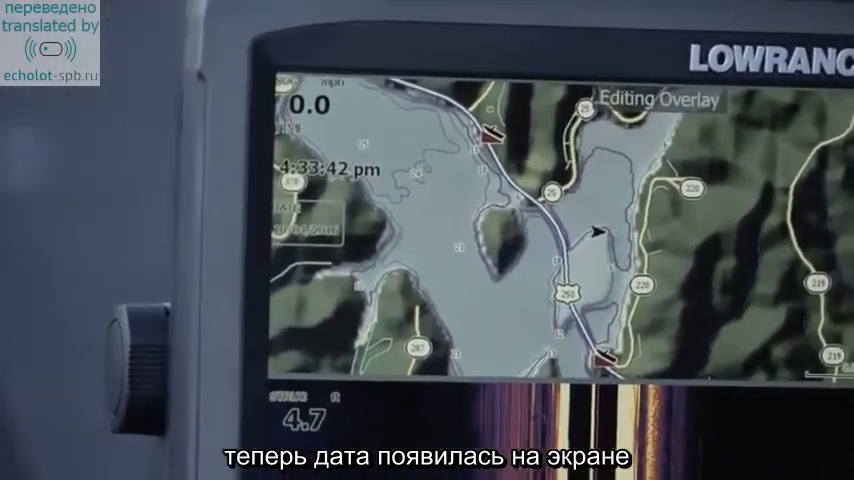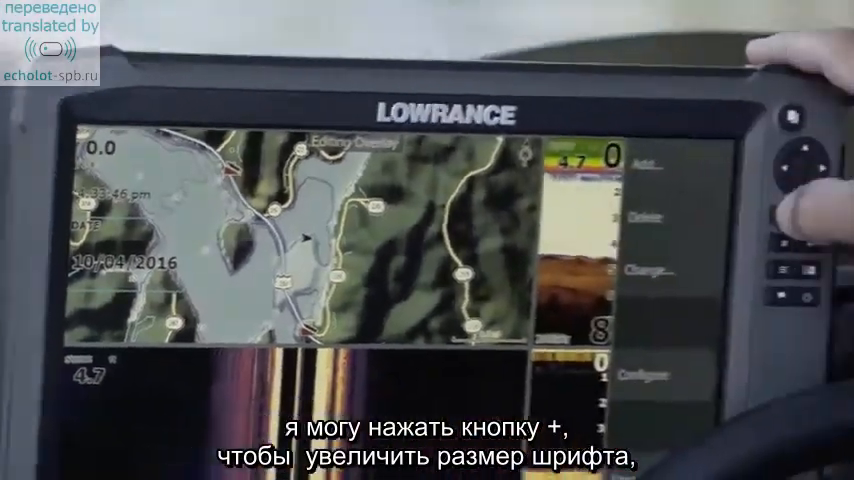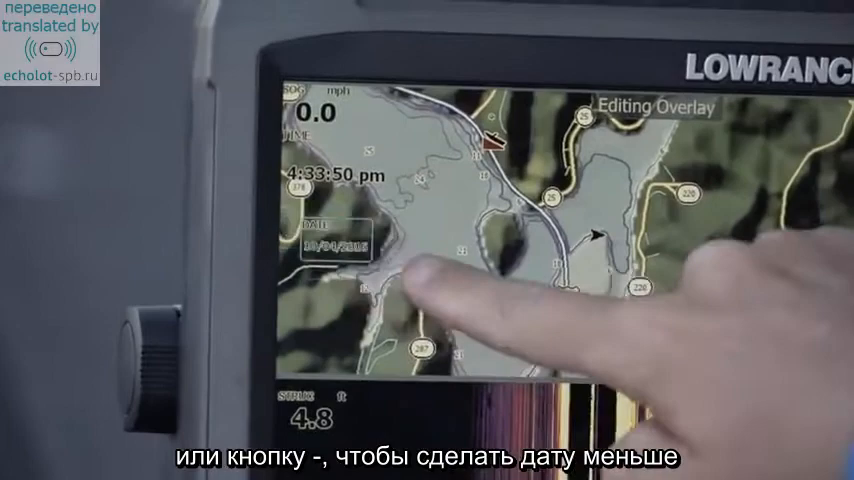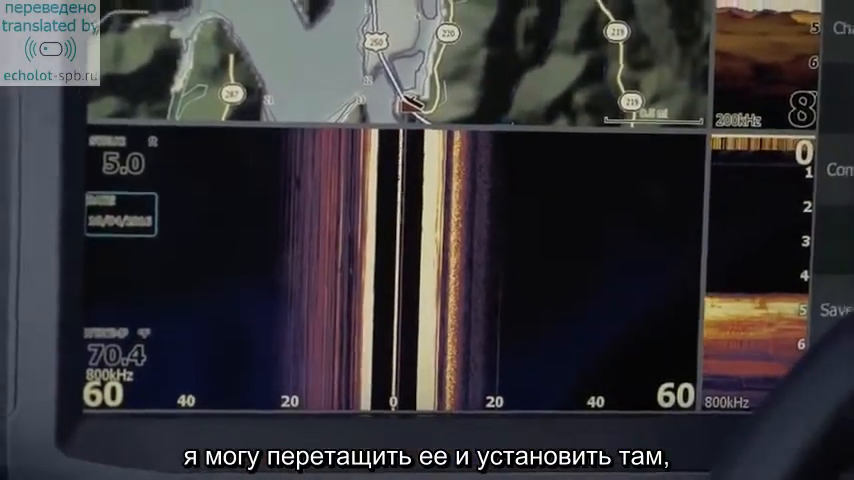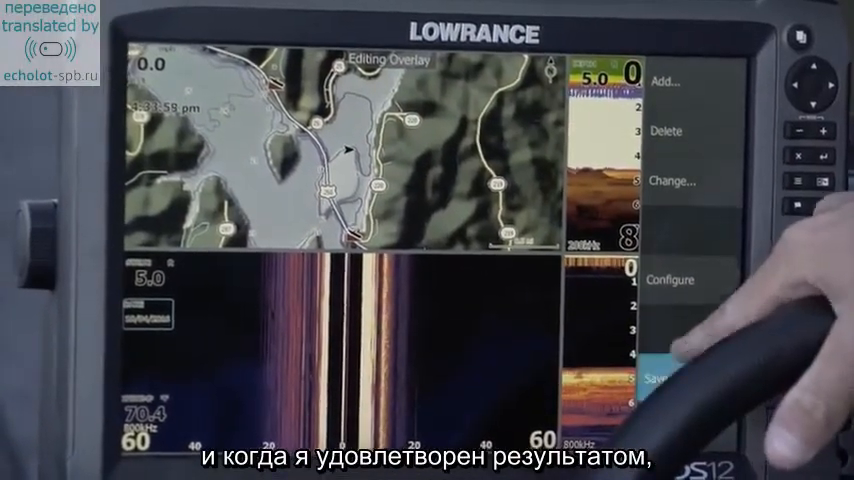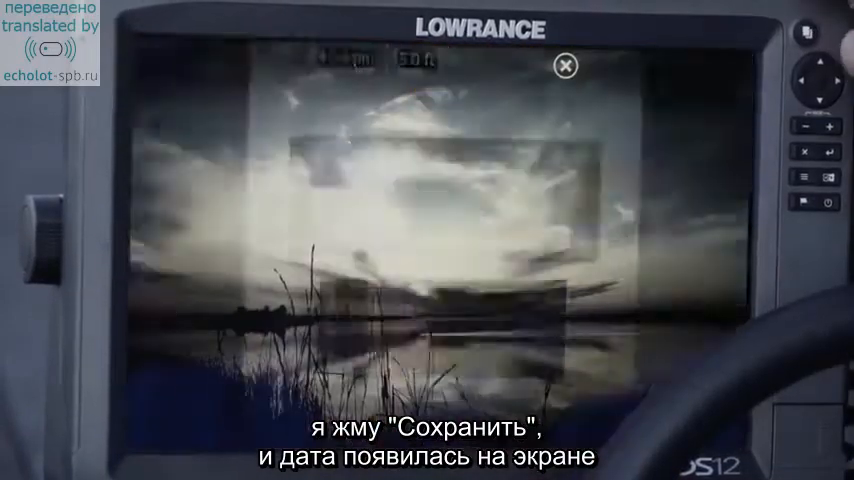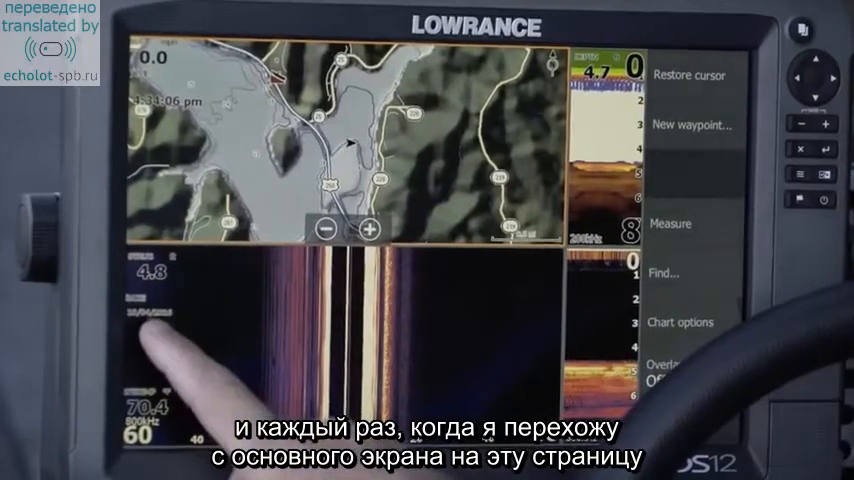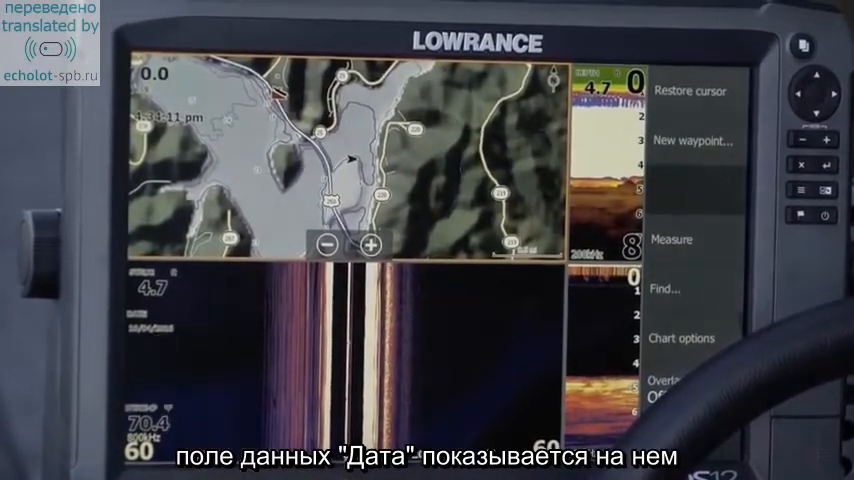I can press the zoom in button or the plus button to make the date larger, or I can press the minus button to make that overlay smaller. I can drag that around and place it where I want to, and once that is in its place and I feel good about where it's at, I simply click save. And now my date has been added to my other overlay, and every time that I go from the home screen to that 4-panel screen, that new overlay that I just added is on that screen.